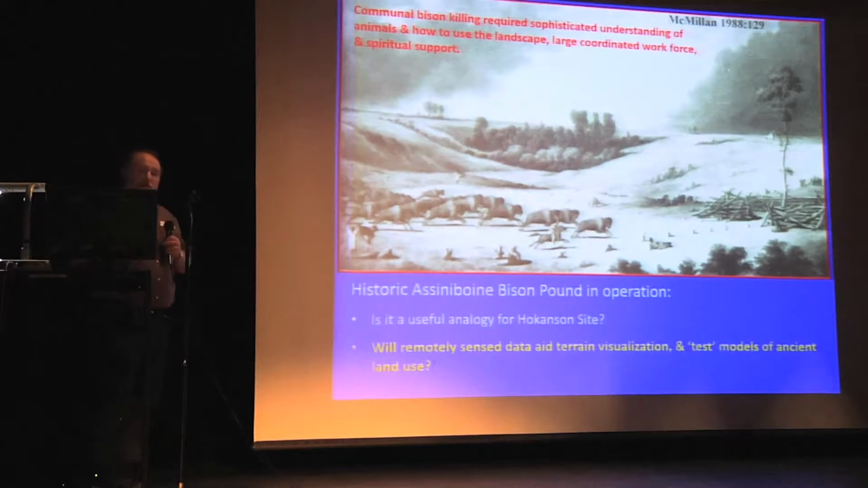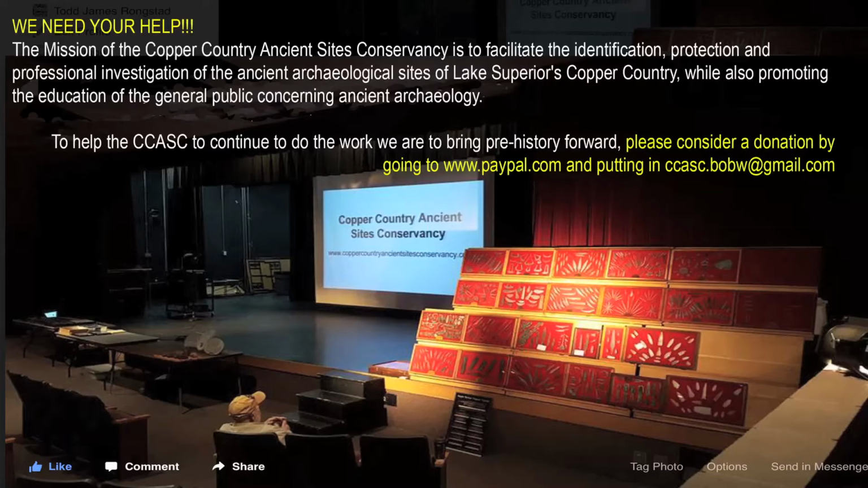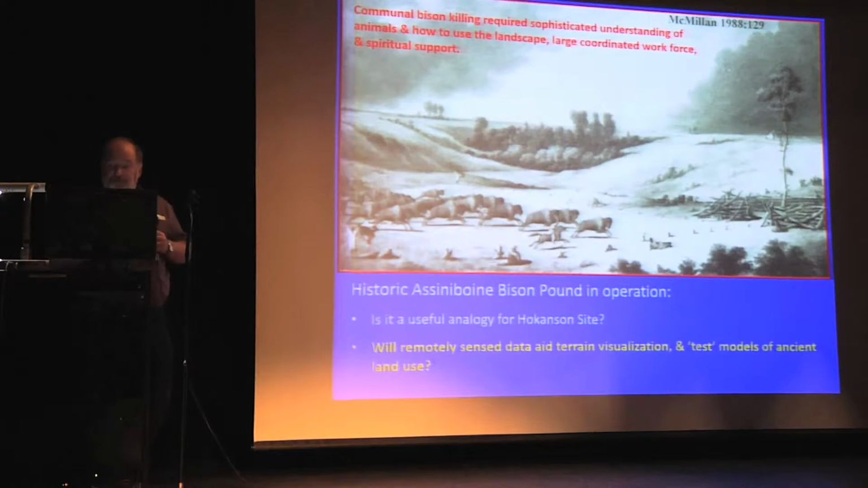Now, can this kind of model of how historic period bison hunting was done be useful as a tool for imagining how the Håkansson site was conducted? Can we develop terrain visualization techniques in order to test this idea?